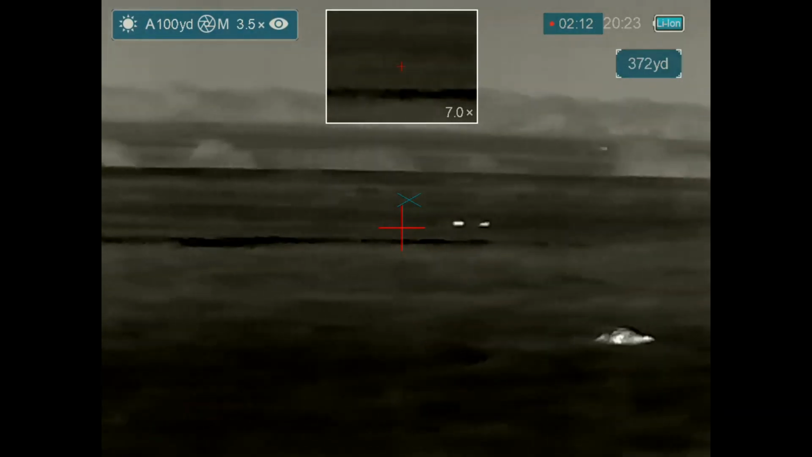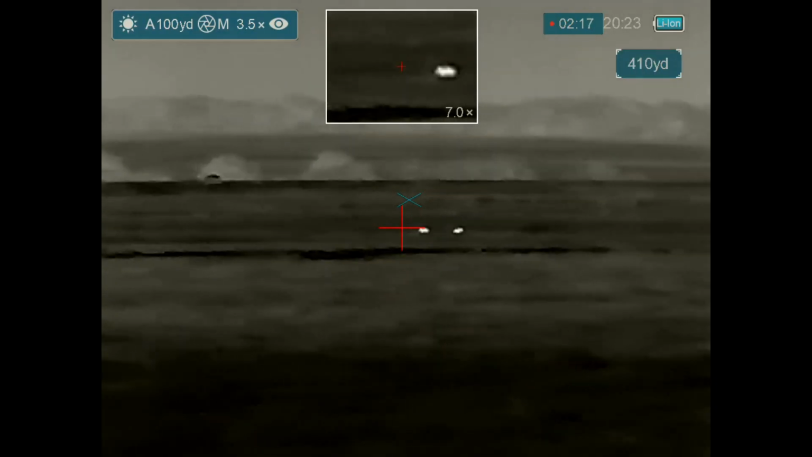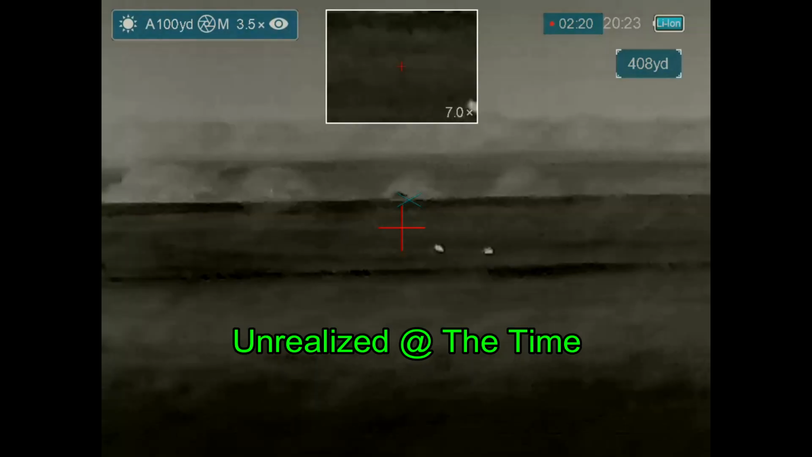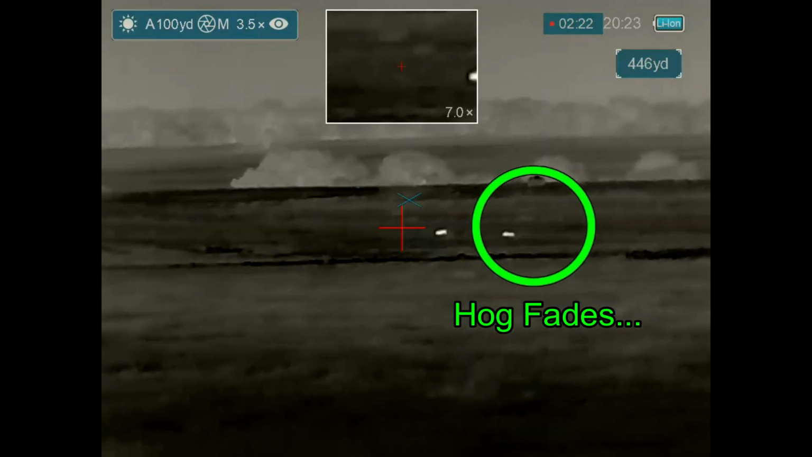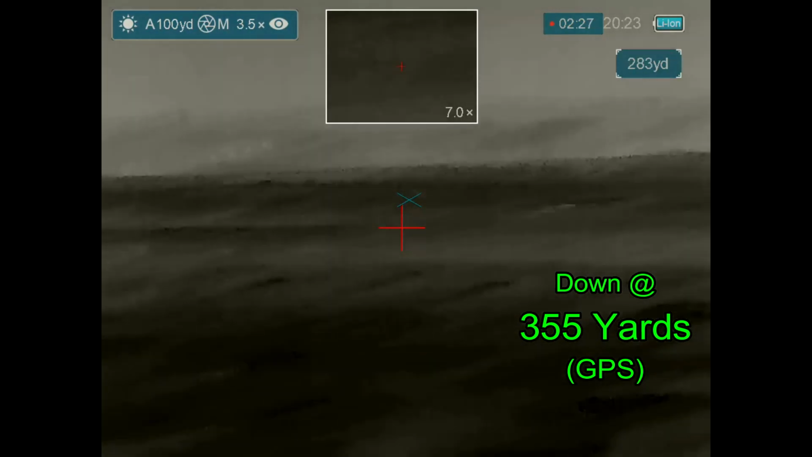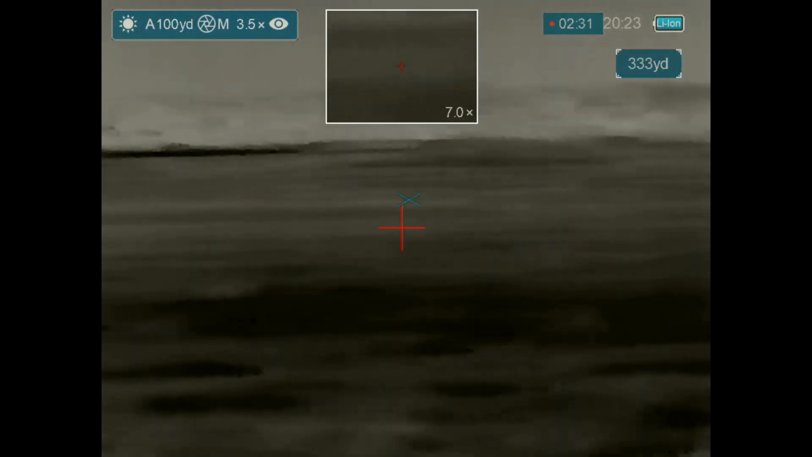Watch the trailing hog. So I'm ranging my shot, so I'm going to connect here. Dang. The hog flinches, and I don't realize it's hit, but it fades away. Alright, well that's enough of that. It's going to circle around and collapse pretty close to right where I was shooting.